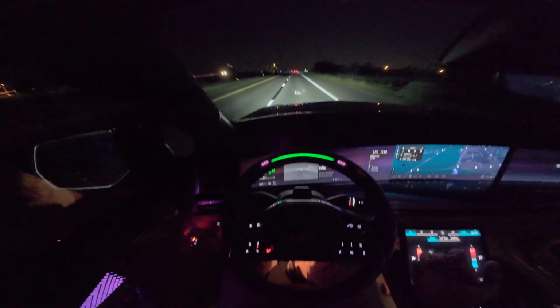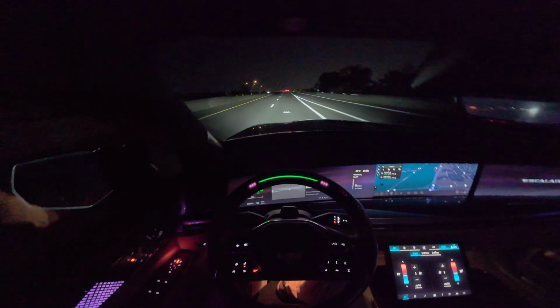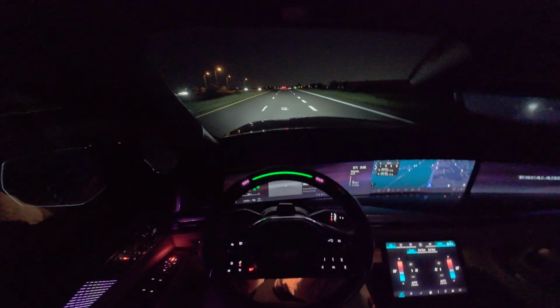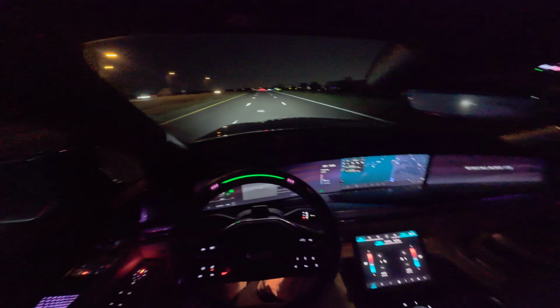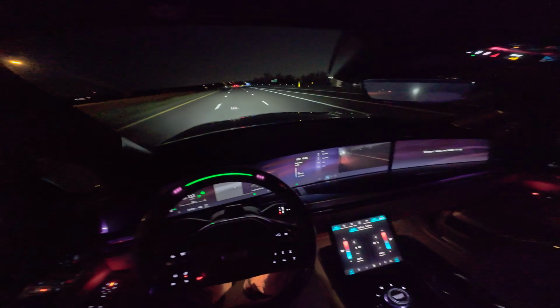But what I intended to show is we can also induce these lane changes ourselves by just tapping the steering wheel, sorry, mosquito in my face. Tapping the signal. Like so.